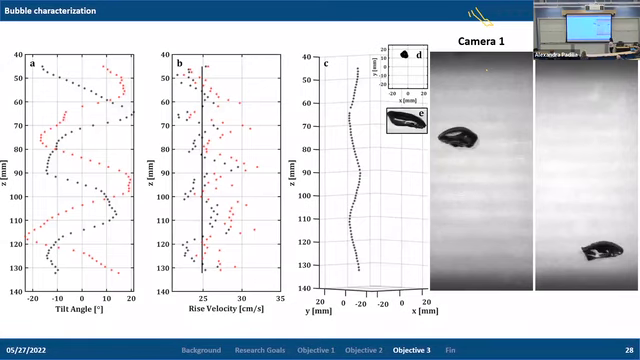And so with all of this data, we can start looking into a lot of the dynamics of bubbles as they rise through the water column. However, for the sake of time, I'm just going to focus on the rise velocity estimates and also the comparison with the models.